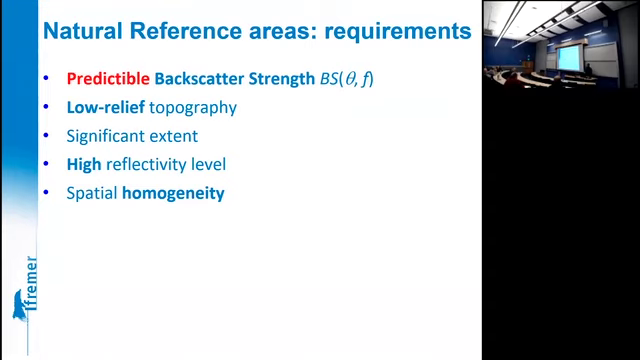To make things easier, you will favor a quite flat area with a significant extent so that you are able to calibrate multibeam with a wide aperture. It's better to have high reflectivity levels because your signal to noise ratio will be better as well, and to have a homogeneous area for obvious reasons.